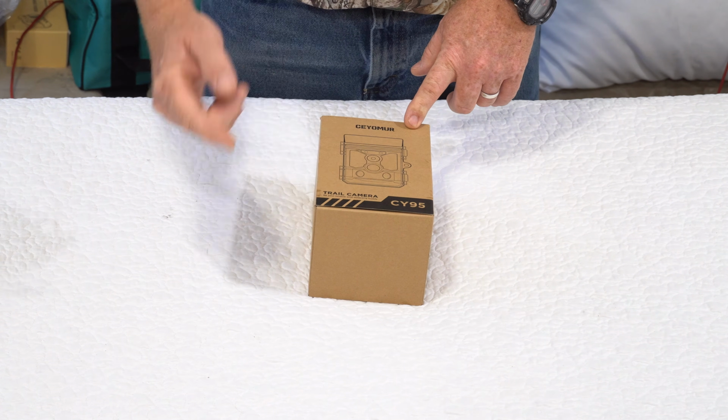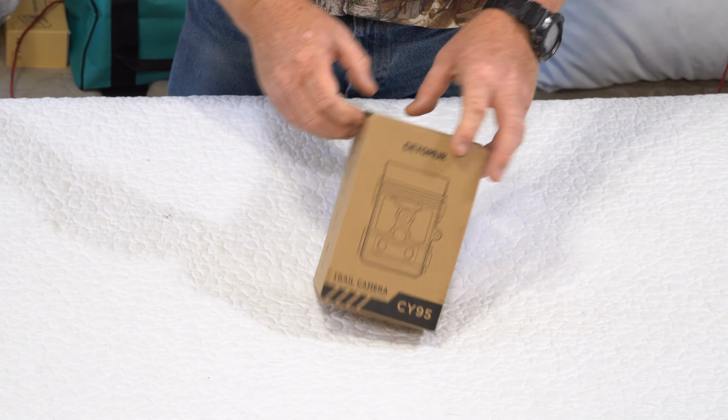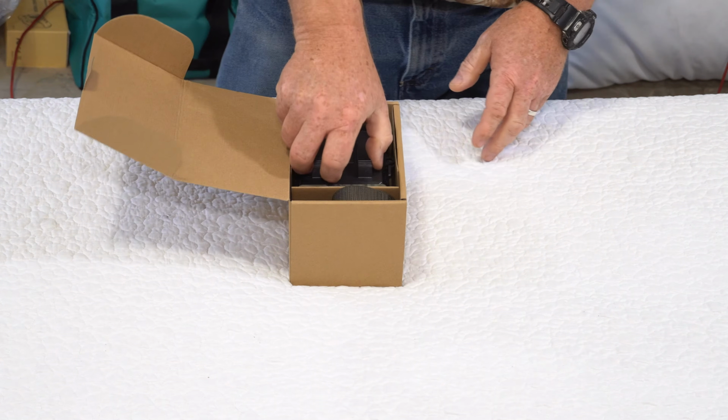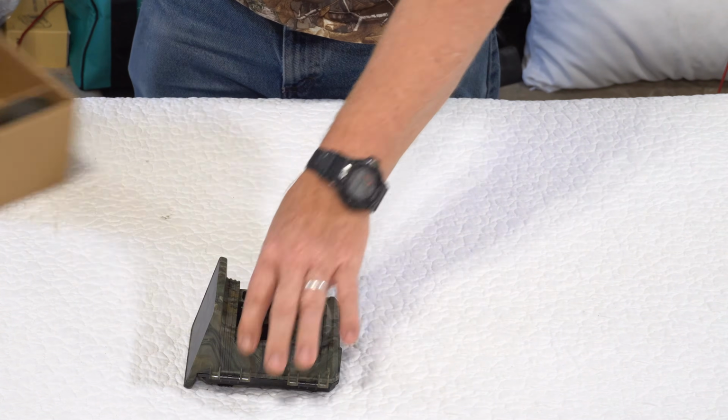I'm going to be showing you this Ceyomur CY95 trail camera. So let's go ahead and break this out of the box. Now this was sent to me for free to do this review, so that's what I'm going to do. First I'm going to show you what they sent me, and then we'll put it out in the field and test it. So we got our little camera right here.